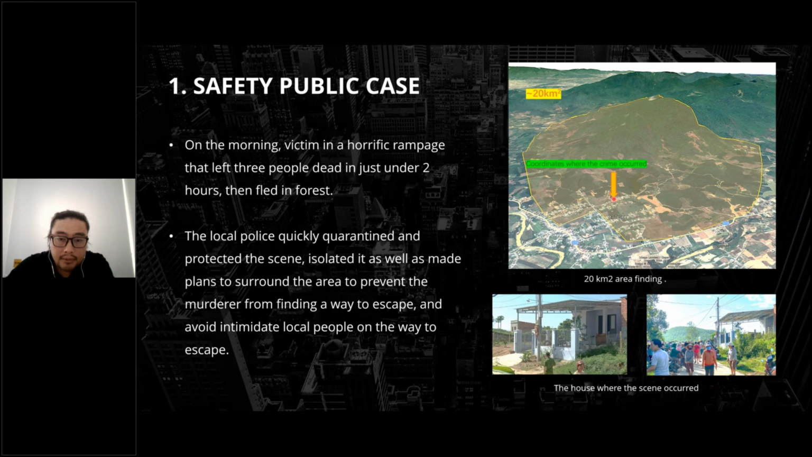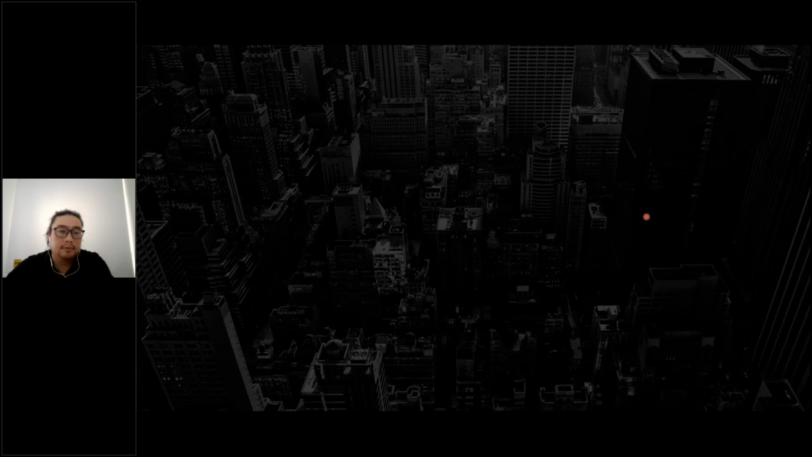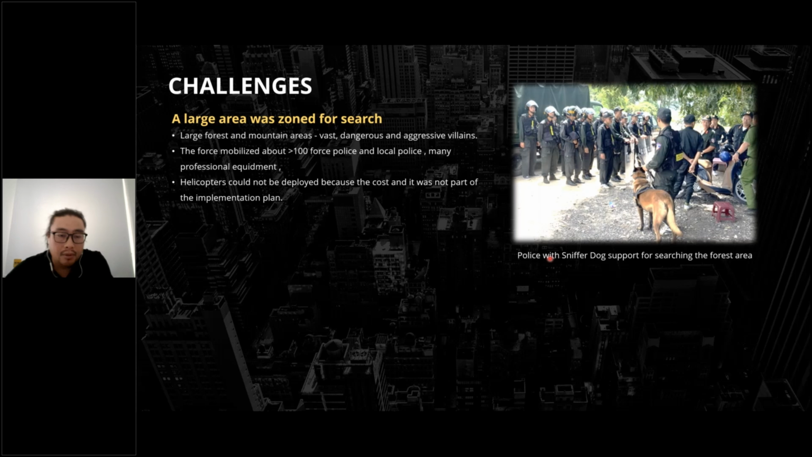From here, the small house nearby the forest in a small village. The suspect fled into the forest and the mountain around here. A large area was zoned for search. The large forest and mountain area was dangerous.